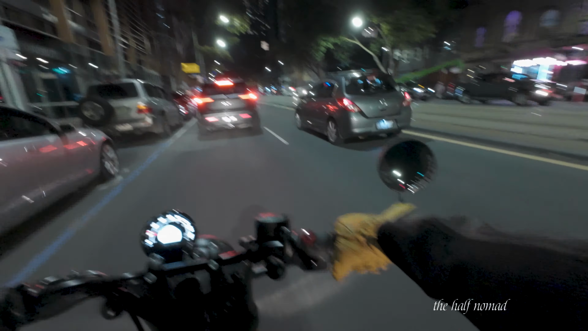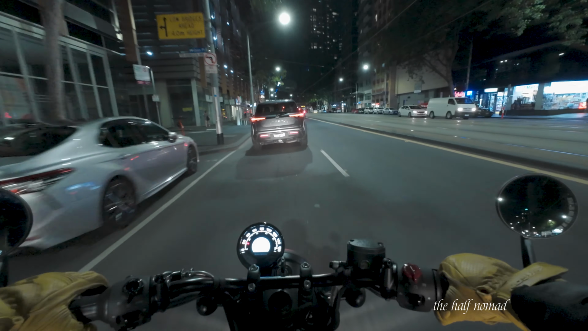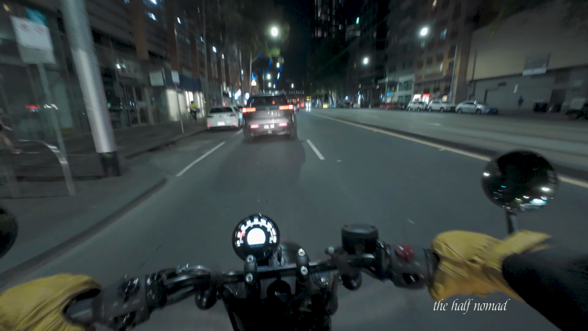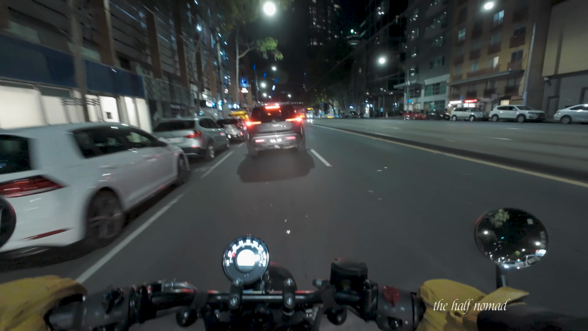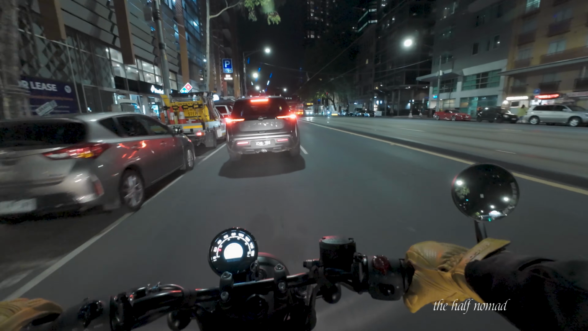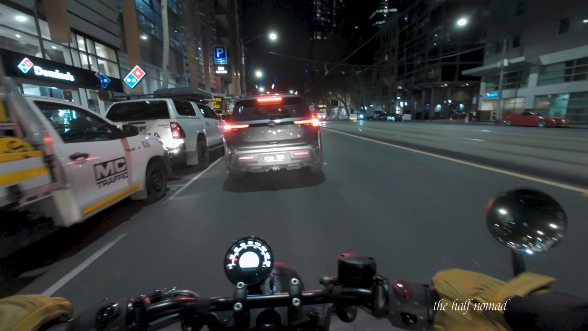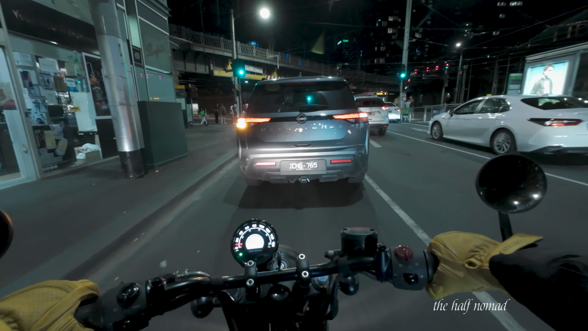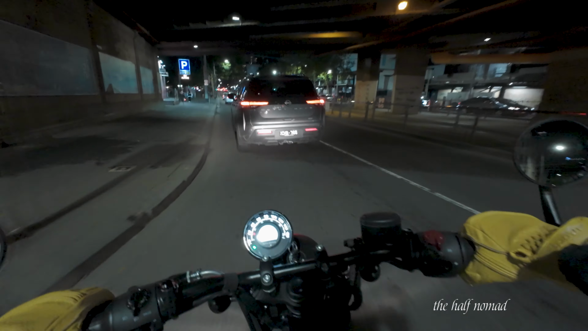The itinerary for this ride, well, I'll just squish through some of the city streets, just go past some of the key landmarks within the city, and then head home. Righto.